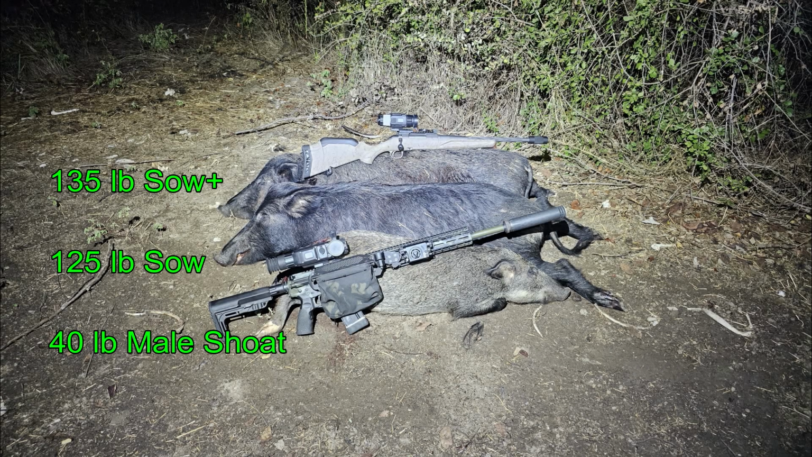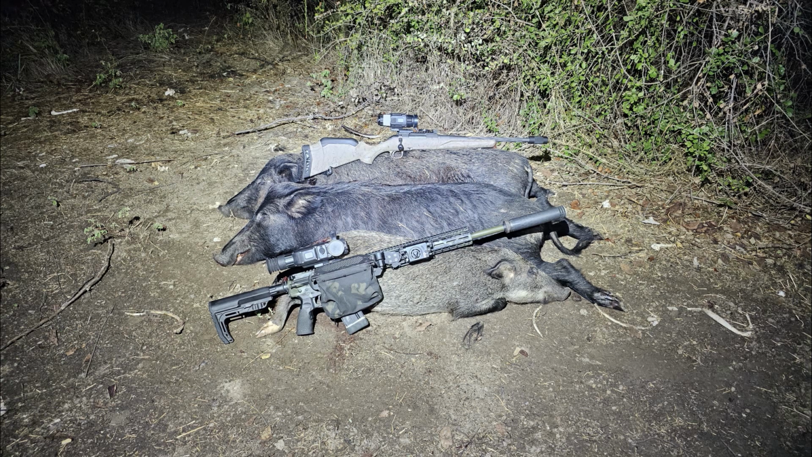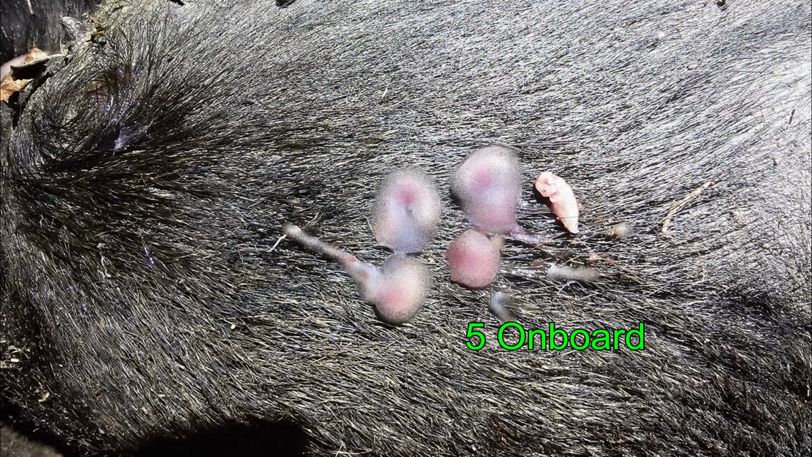We came away with 3 hogs, a 135-pound sow, a 125-pound sow, and a 40-pound male shote. And the large sow had 5 on board.